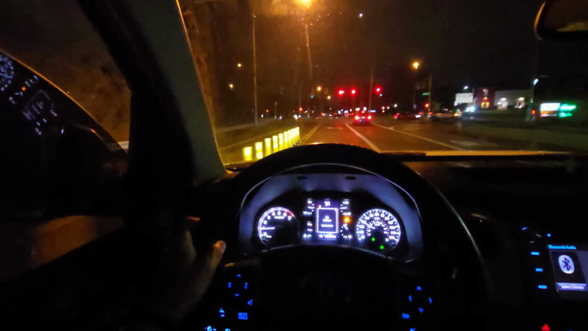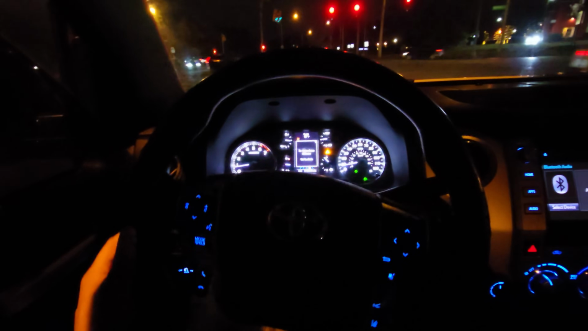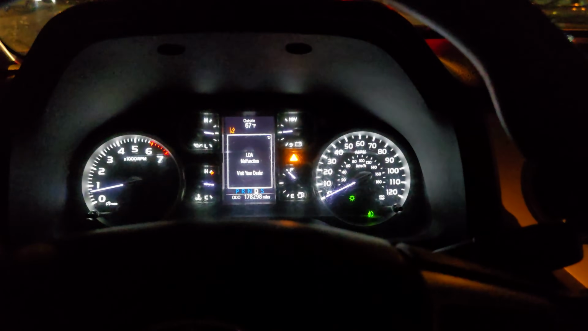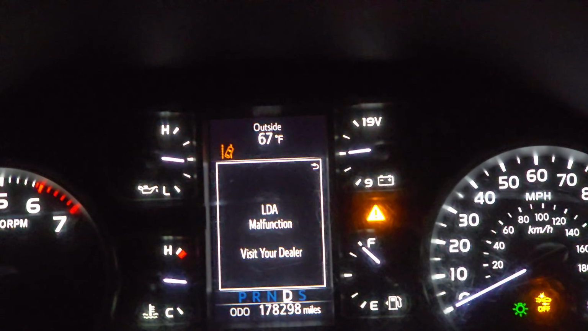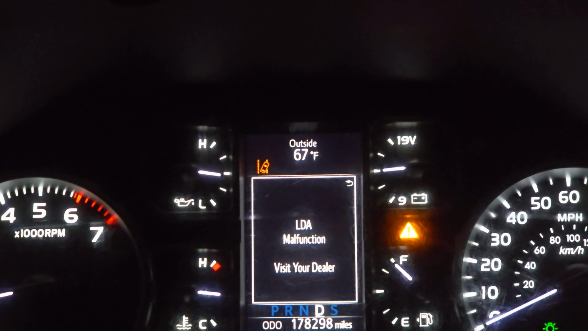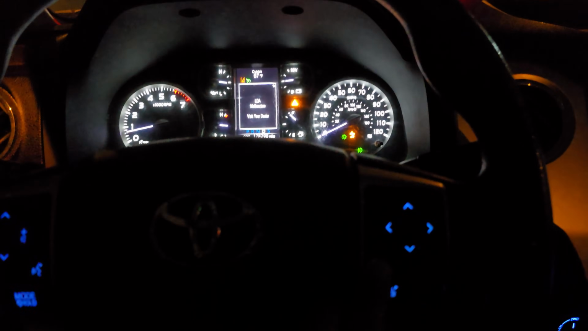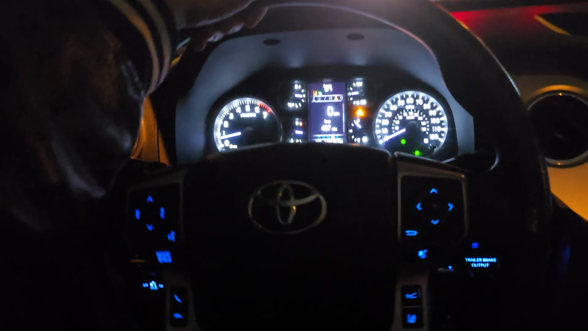So if you don't care about all the safety stuff, but you care about cruise control, what you want to do is come to a stop, go to your cruise control. There's this button right here. Hold it down or press the button in until your cruise control circle changes from the one with the car to the one without the car, like so, just like that. And then what that does is you can now use cruise control without the radar function.